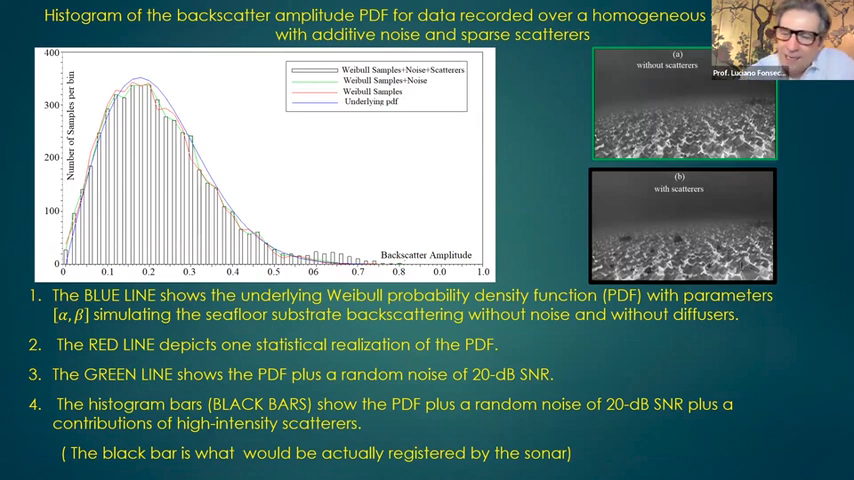In order to analyze and model the influence of high amplitude scatters, we start with this histogram from that area. The black bars are the experimental histogram, and the blue line is the underlying PDF, a Weibull distribution with an alpha parameter and a beta parameter that reflects this experimental histogram.